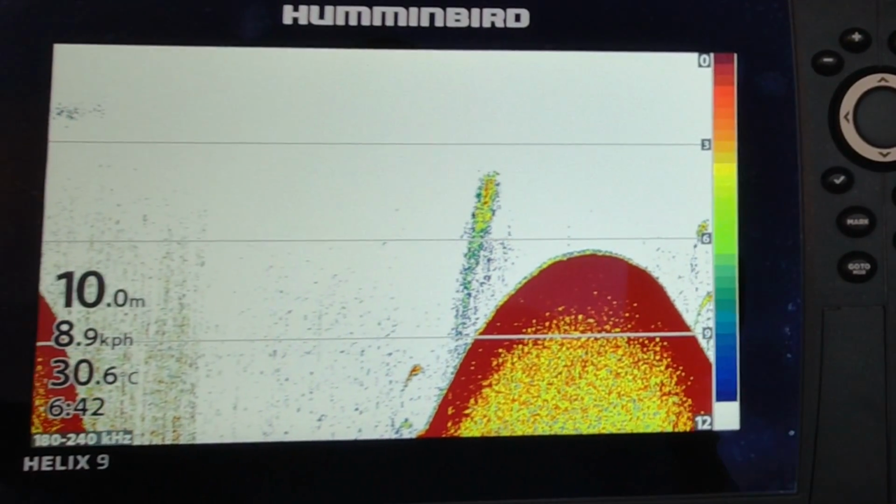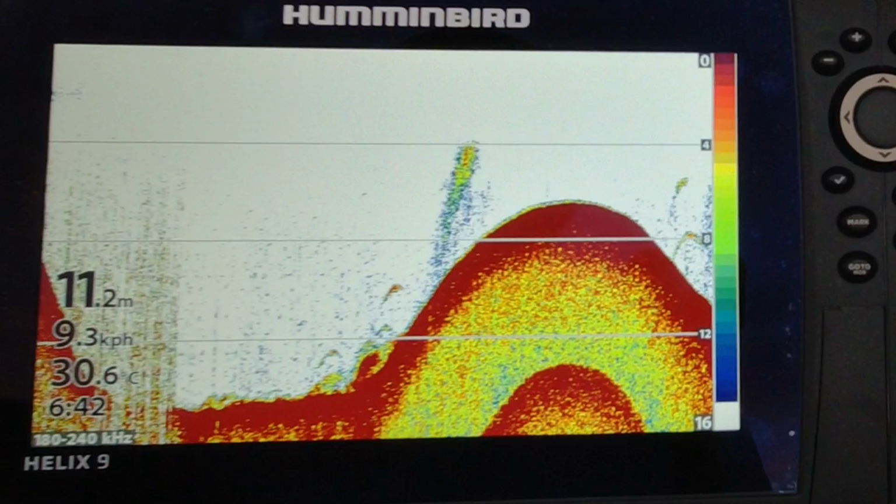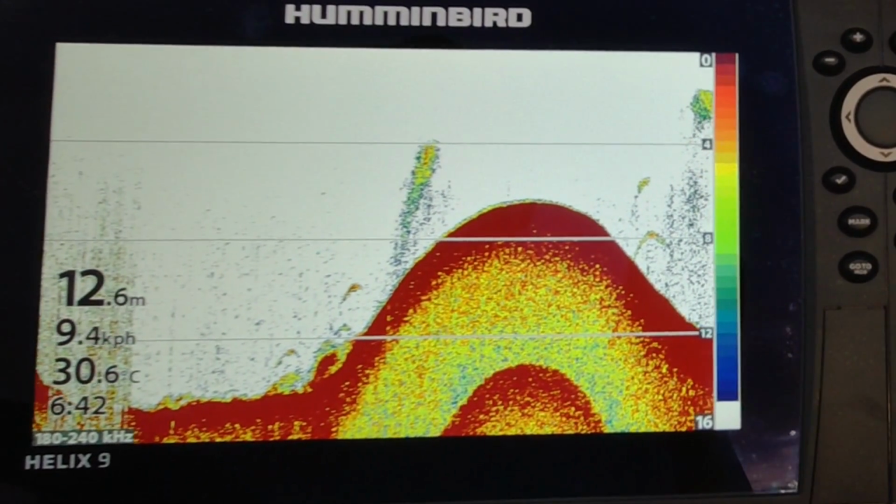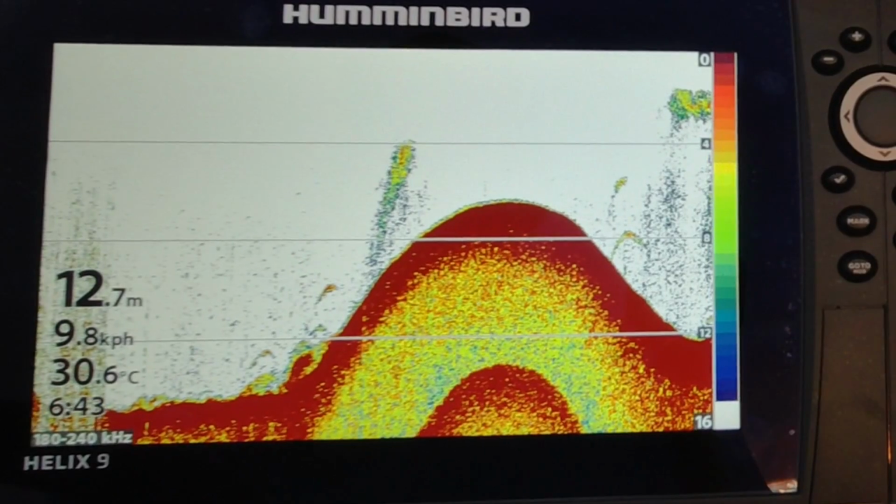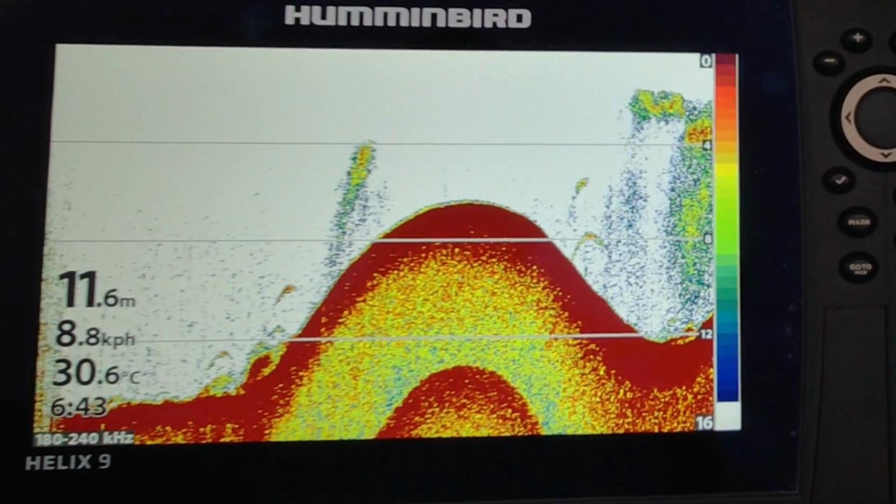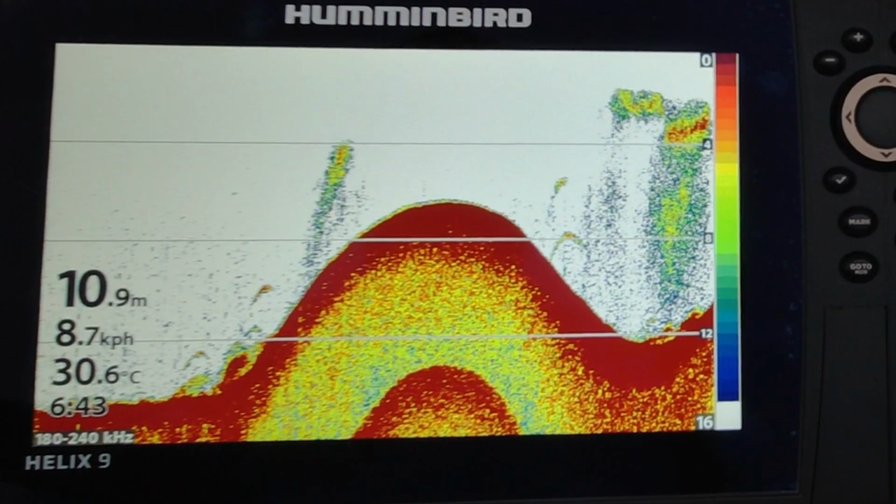They'll come off this pinnacle here. Look at them. Look at those arches. That's what we're talking about. Got some nice fish there. And you can see them just sitting off the bait ball.